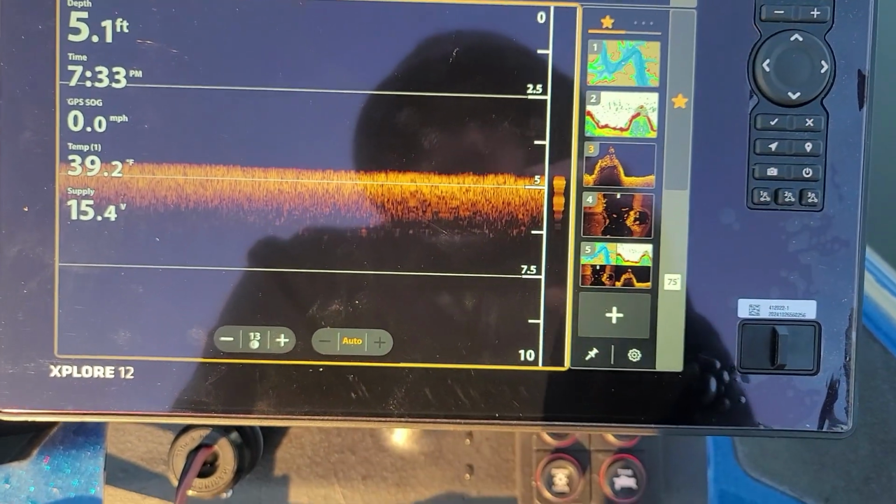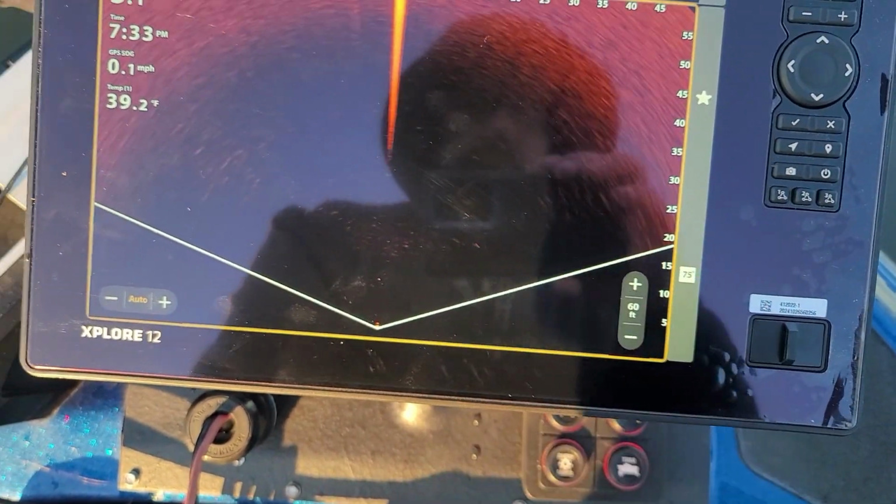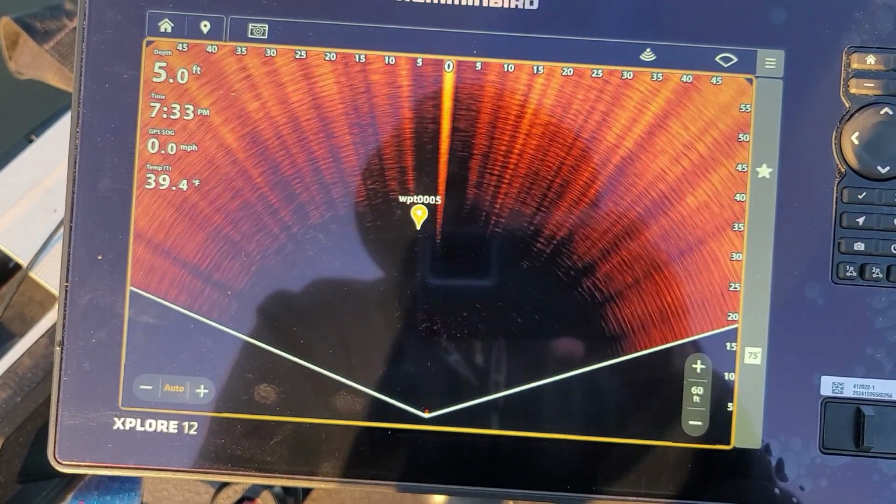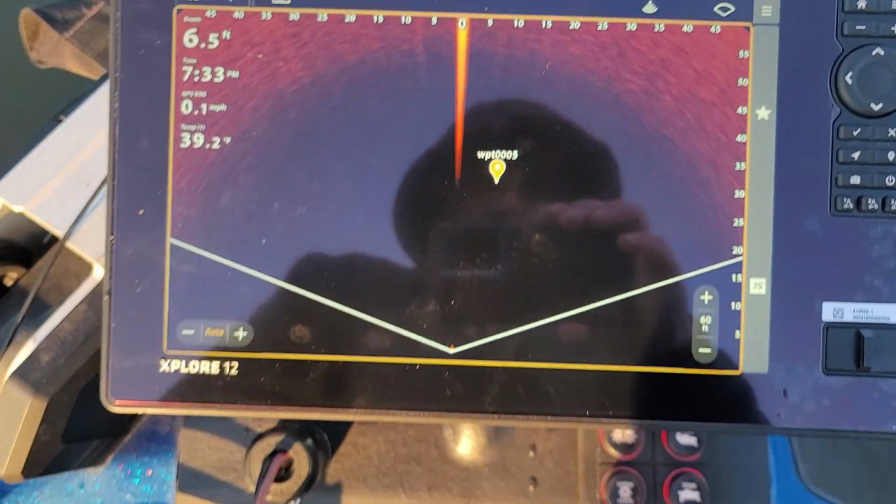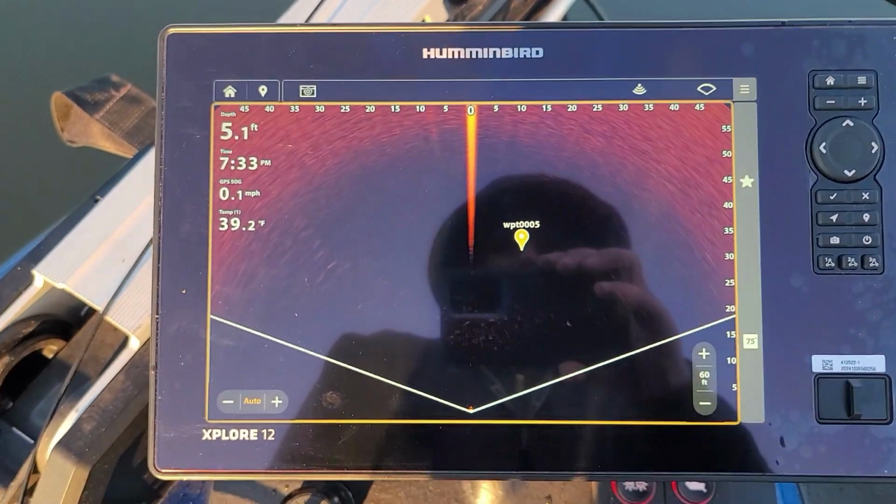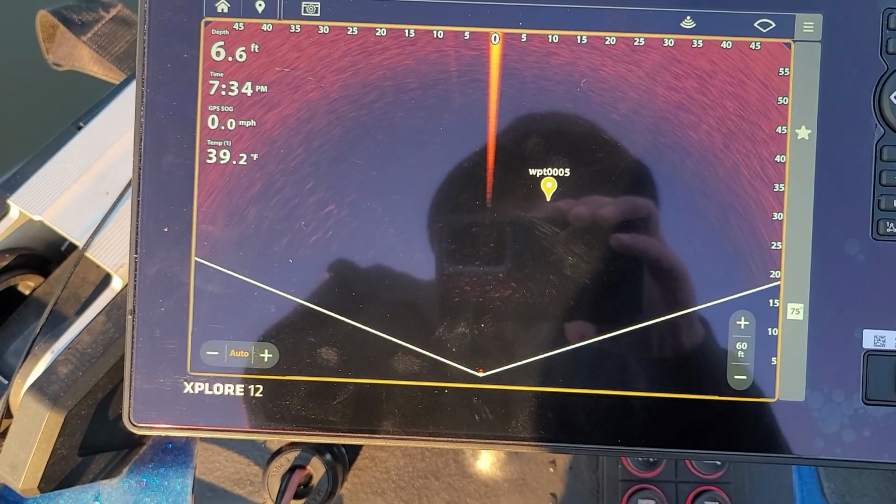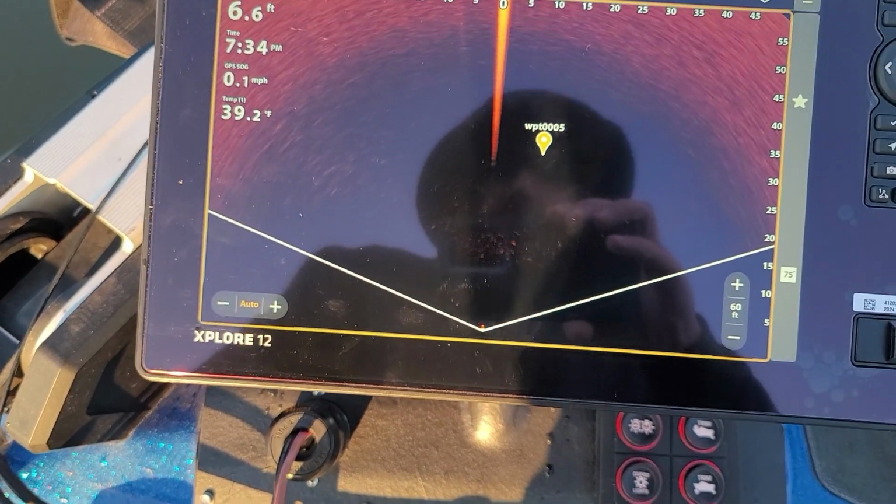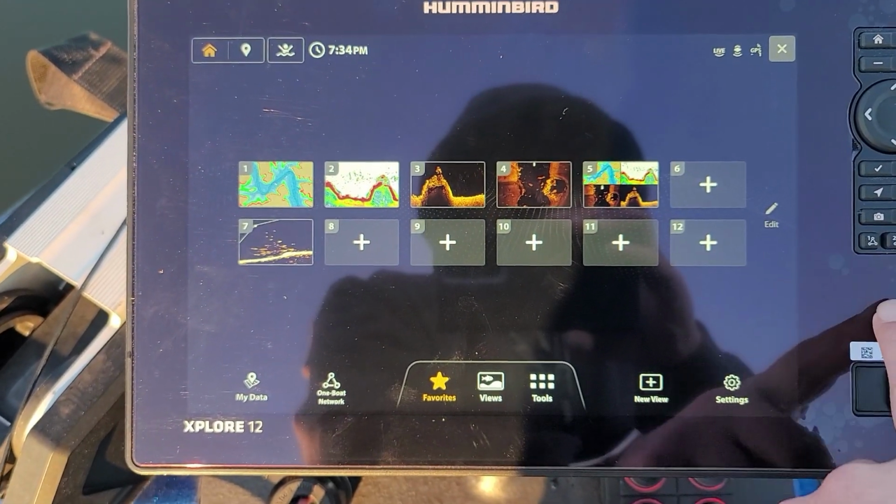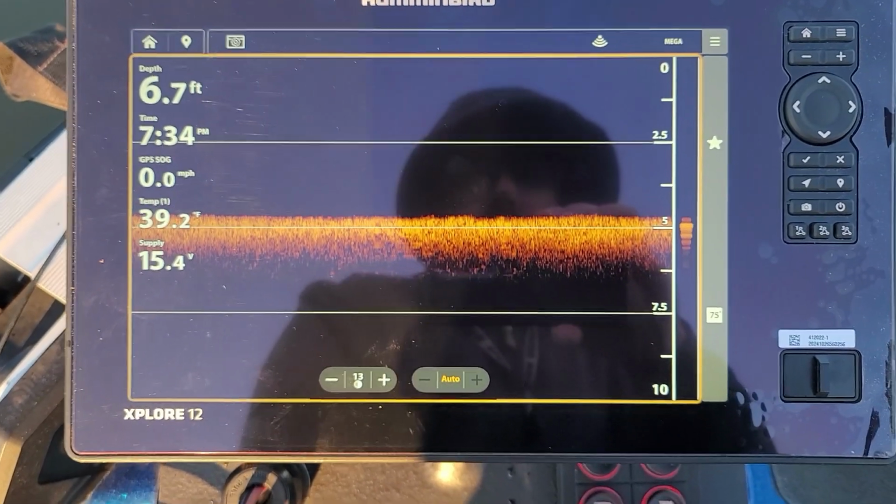Let's go to favorites. Oop. Let's go home. Omega Live. Yeah, see, I have some interference with my Omega Live, but I had that before. I believe it's because my cabling comes up through here and runs along the trolling motor. I have the original Mega Live 1, so it has interference, but it doesn't really bother me too much. Anyways, so these quick buttons are freaking awesome. They're super fast. You see how fast that's changing through there.